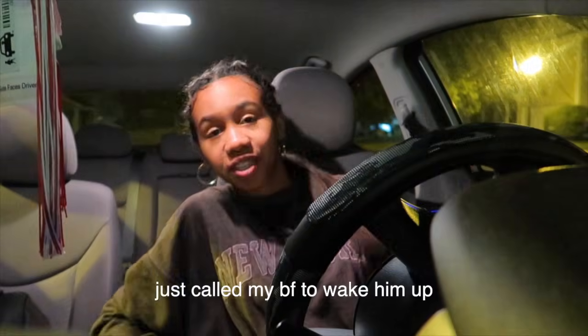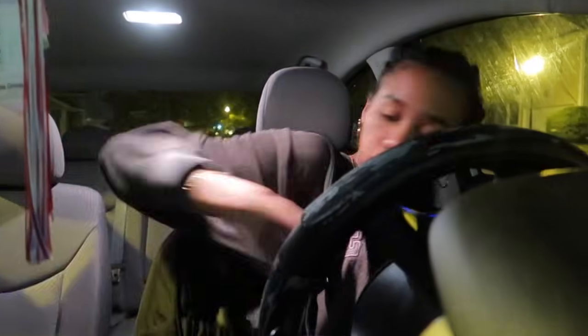Cops be like high-key trying to hide in the back over there, so no one can see them when people speed. This is a road that people usually speed on. Dang, these cars bright as heck. But I'll catch y'all when I get home. Just got home. About to go inside now. I just called my boyfriend and woke him up. Let's go inside now. It's gonna start getting dark in here. See?